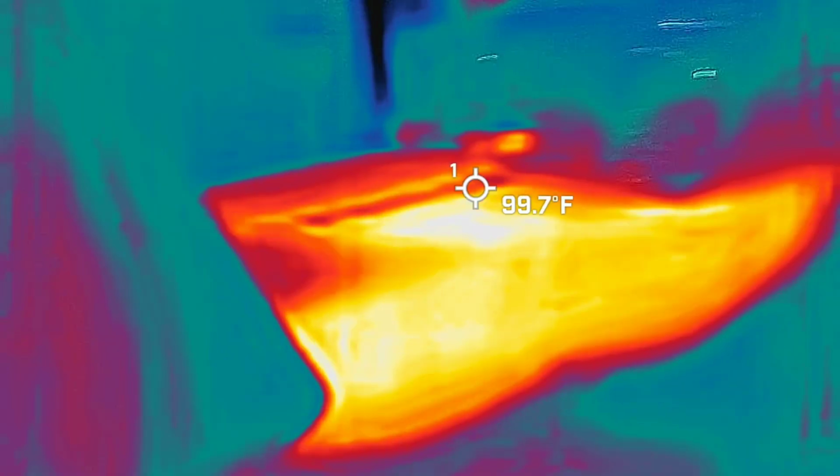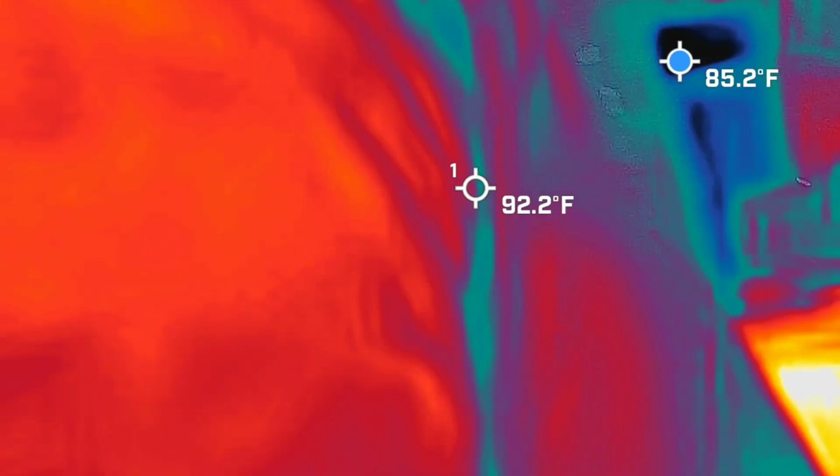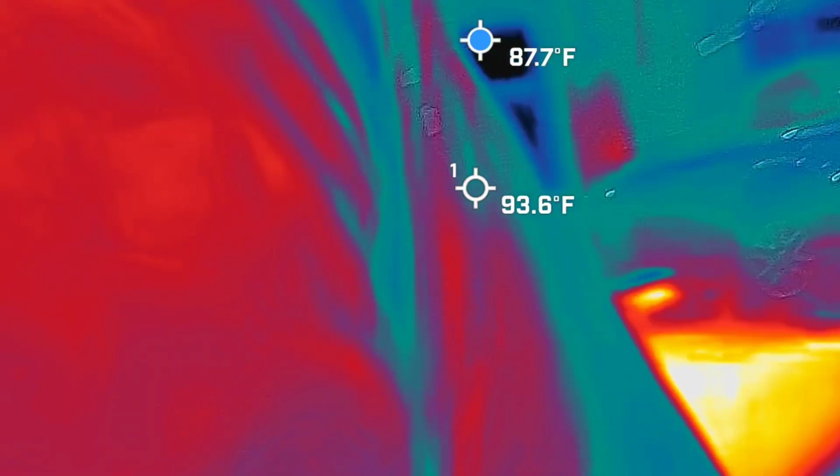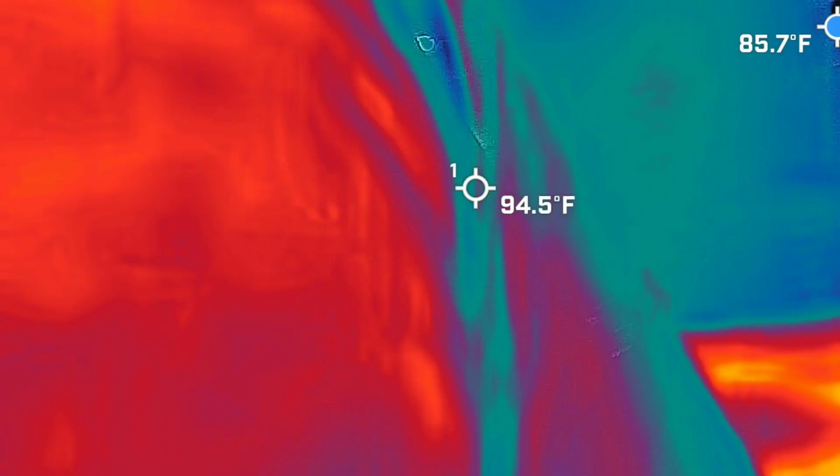So there's also a blue dot bouncing around the screen. That is there to show you the coldest spot in the frame at that particular moment. I look for 15 plus degree temperature drops. It is 83 degrees out here ambient for us tonight. So I'm going to be looking for, what is that? 68 degrees and colder. So it might not be a full-blown blue anomaly in the frame. It might just be a blue dot that is not glass from a windshield, if you're getting my point.